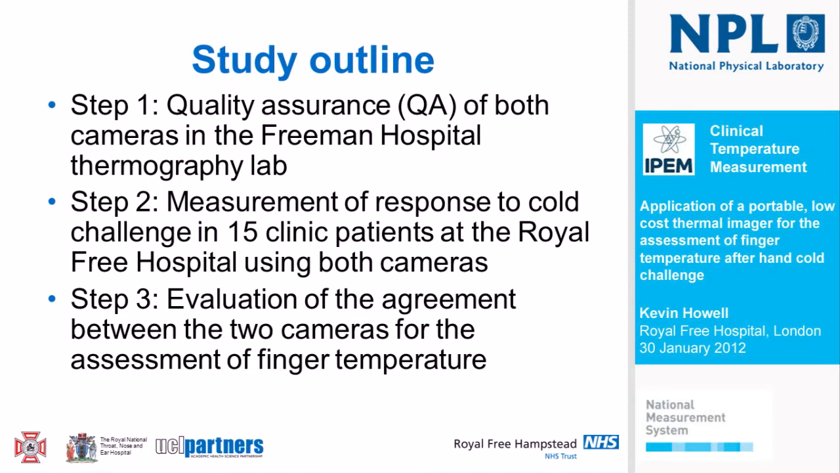Step 2 was then to bring both cameras back down south to my lab at the Royal Free Hospital. And in the first couple of weeks of this year, in fact, I made some routine measurements of 15 clinic patients attending our Raynaud's clinics at the Royal Free, but we also captured additional data using the E30 handheld device.